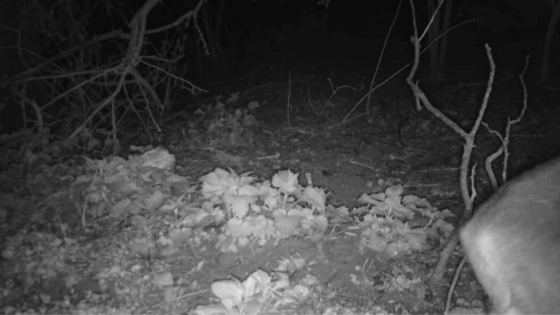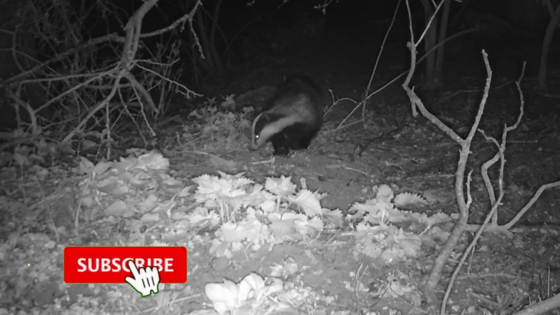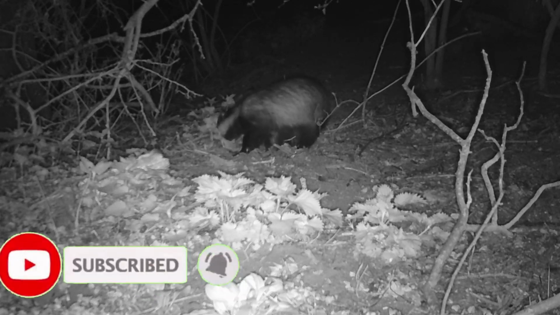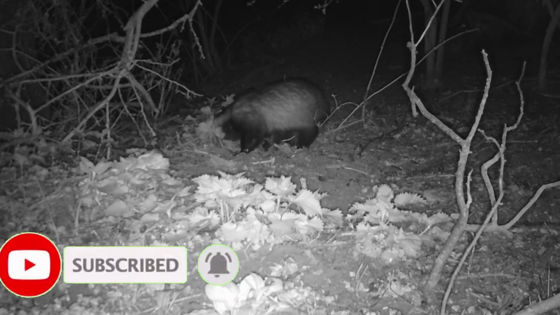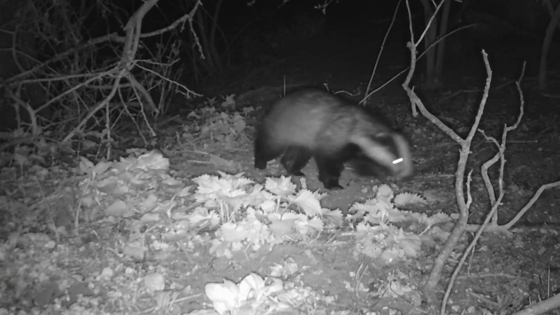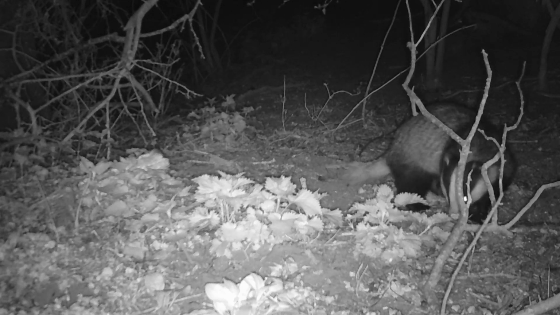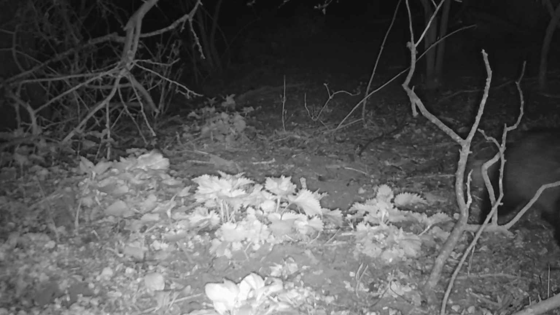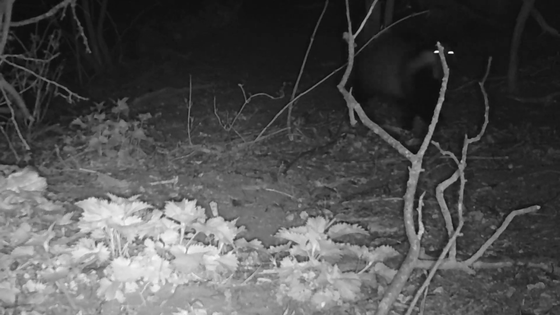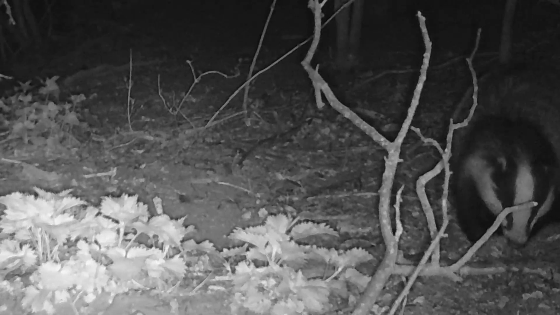It's hard not to instantly recognise the black and white shades of a European badger. I've only ever seen one badger in the flesh and it was a very brief sighting, so to me, this is one of my favourite things I've ever filmed. I'm not sure how many passed by throughout the night, but at one point, one brought a meal into view and began devouring it. Look how it uses its claws and teeth to tear its food apart.